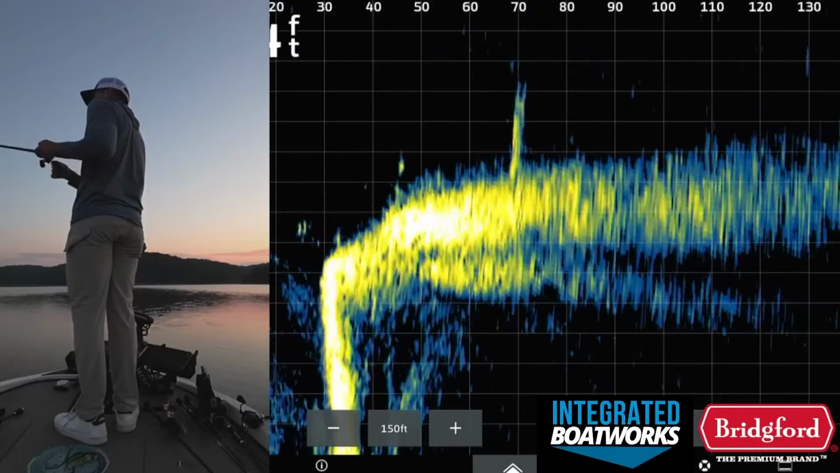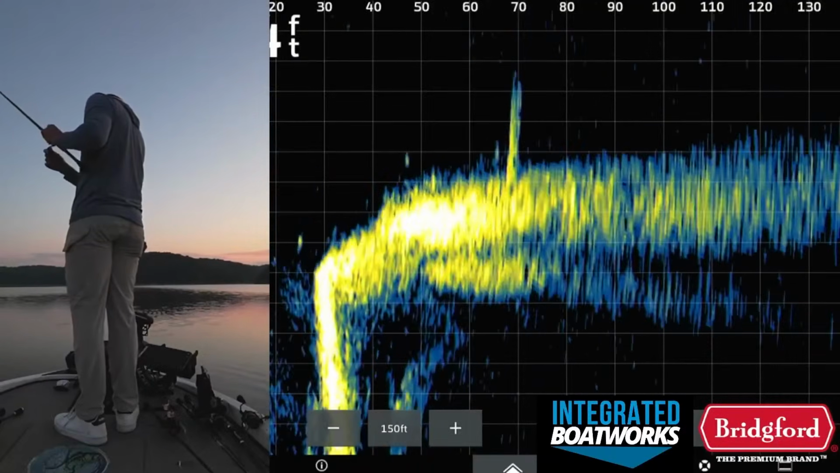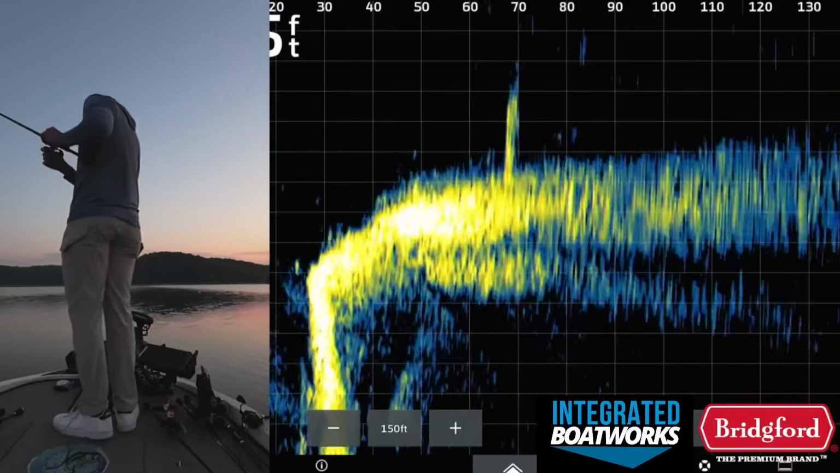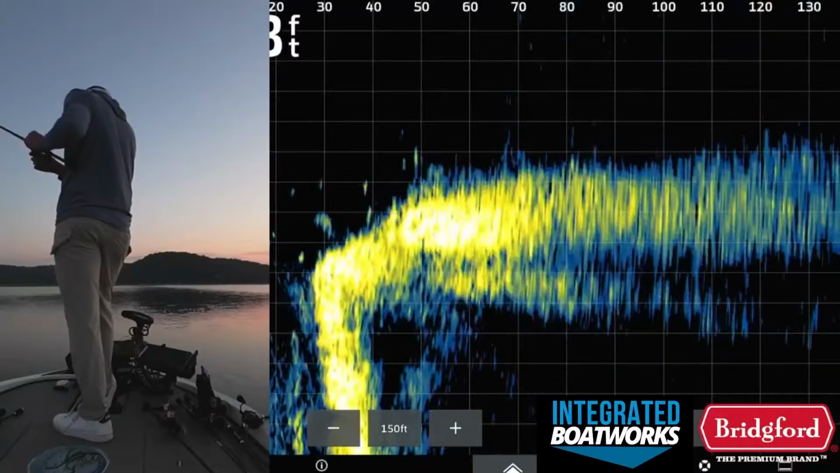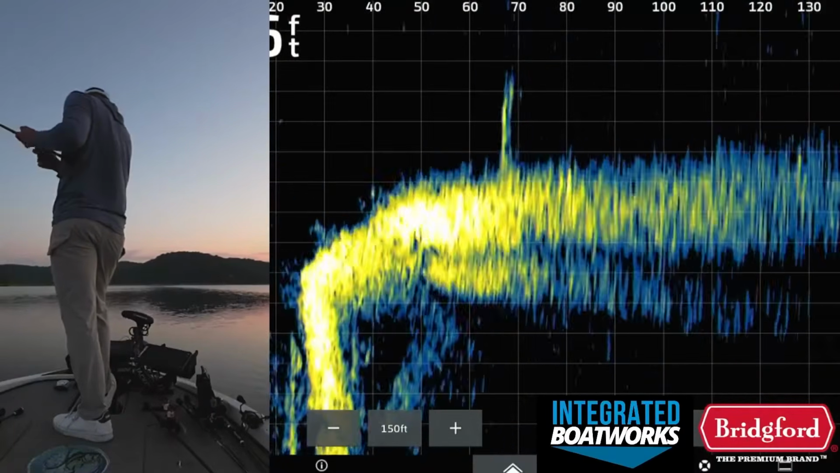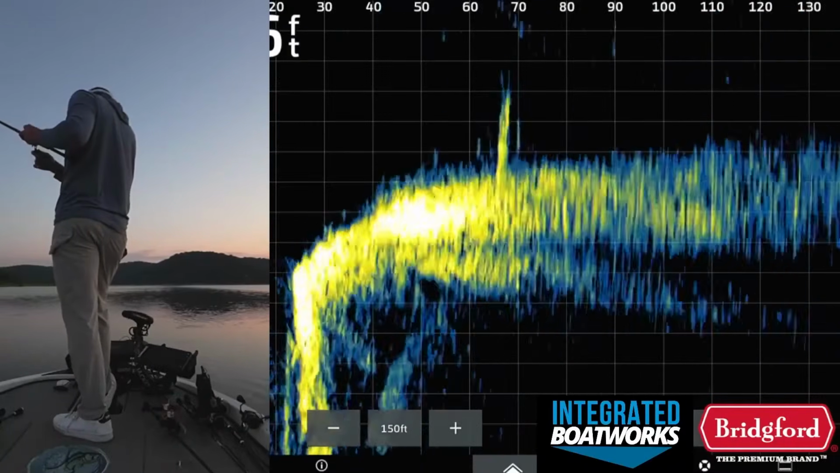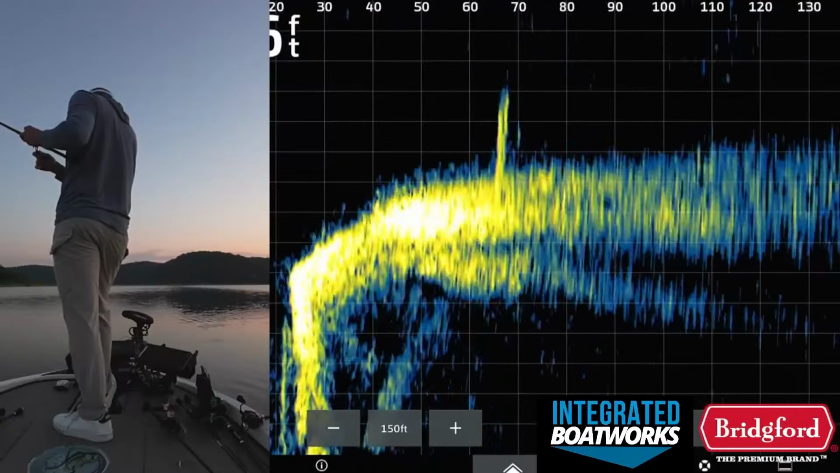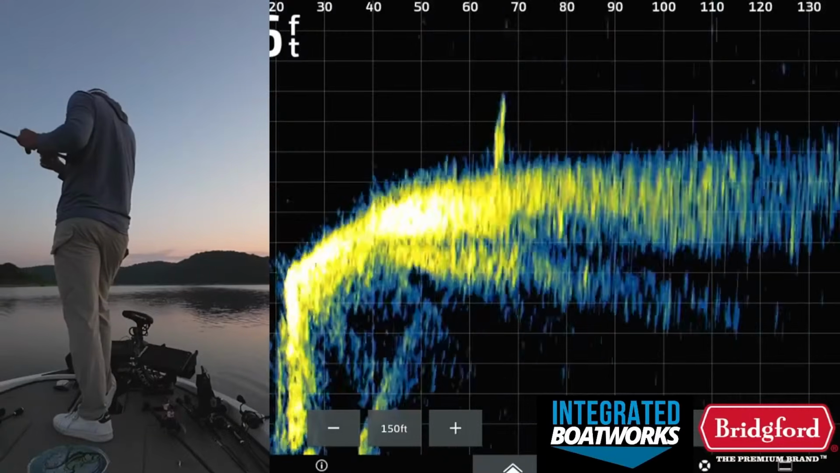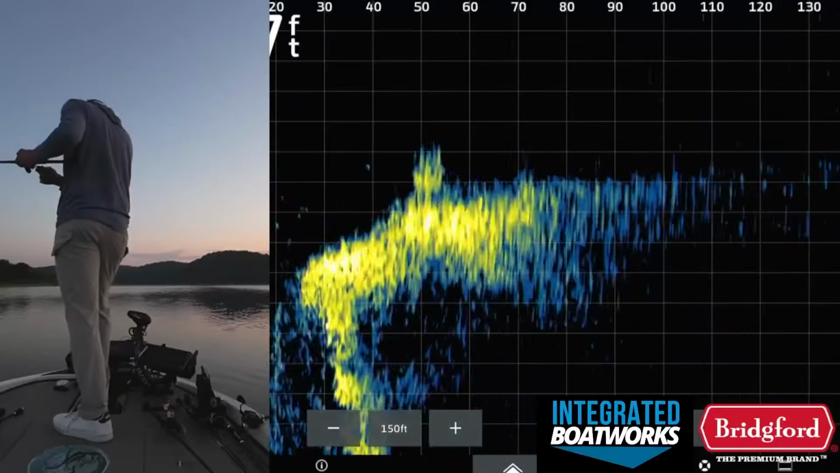Firing out in this general direction. I don't really know where my bait is right now. This range being at 150 feet is a little bit disorienting because I'm used to running it at 100 feet, so it's hard to keep track of where my bait is fully. But there are some fish around that little stick-up or standing tree, so we'll work our bait around that real quick. Oh, there's my bait. It's at 50 feet. Okay, nothing to see there.